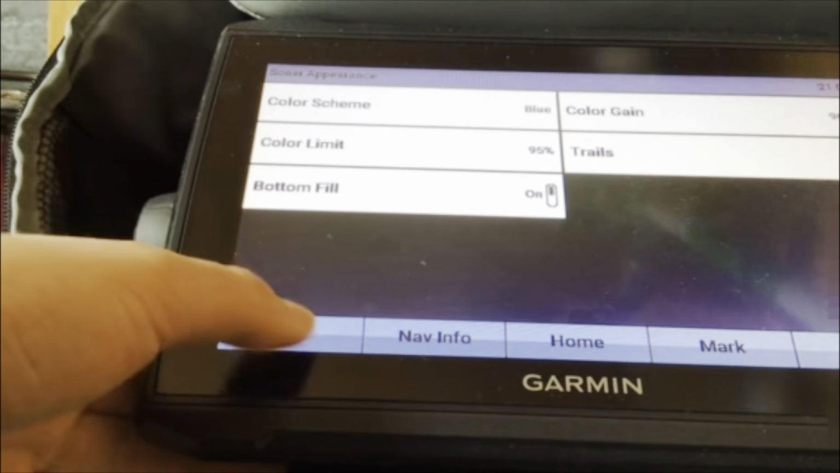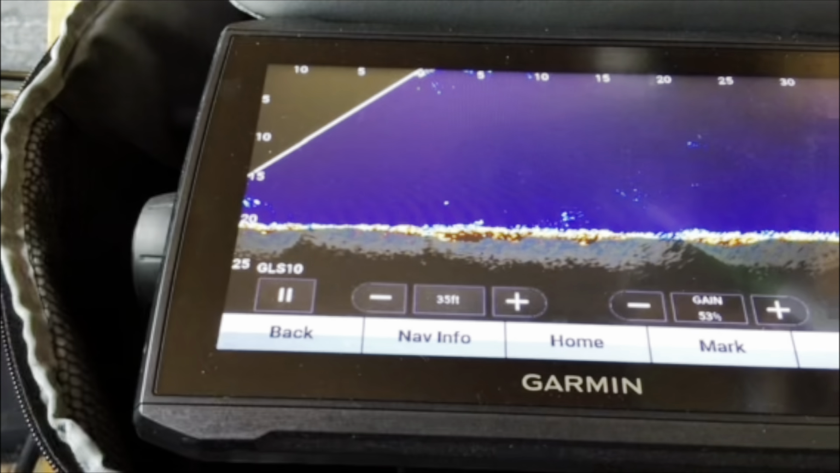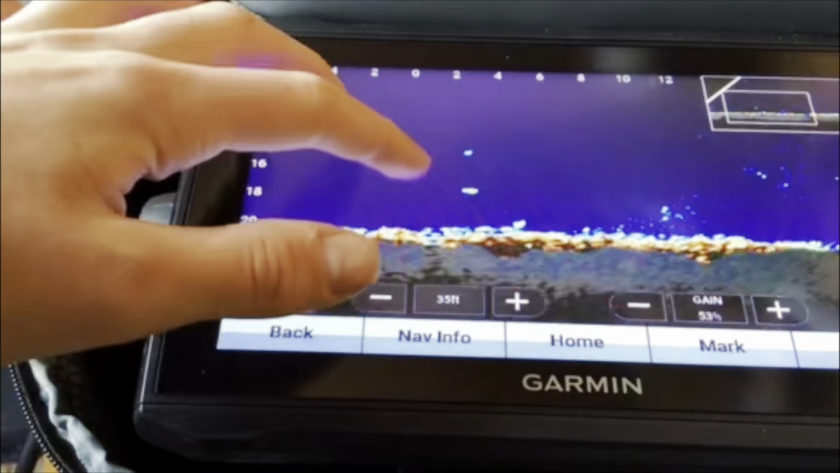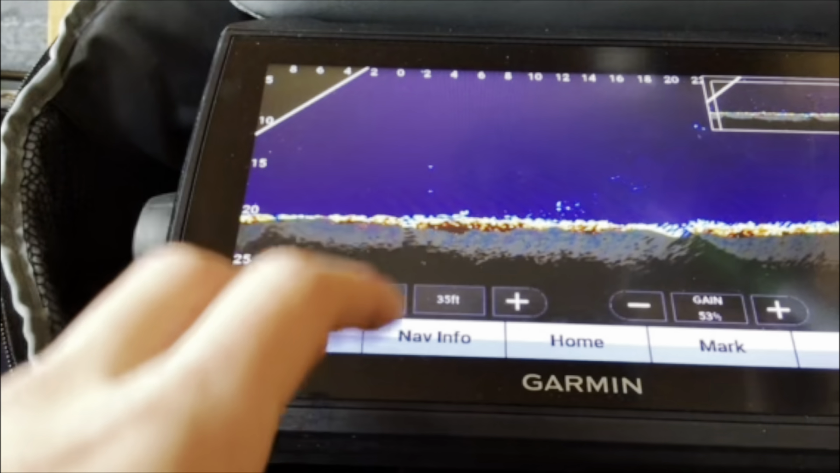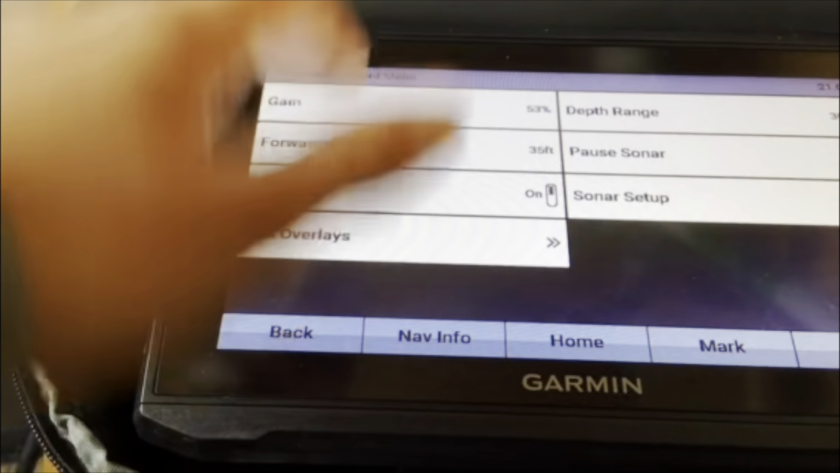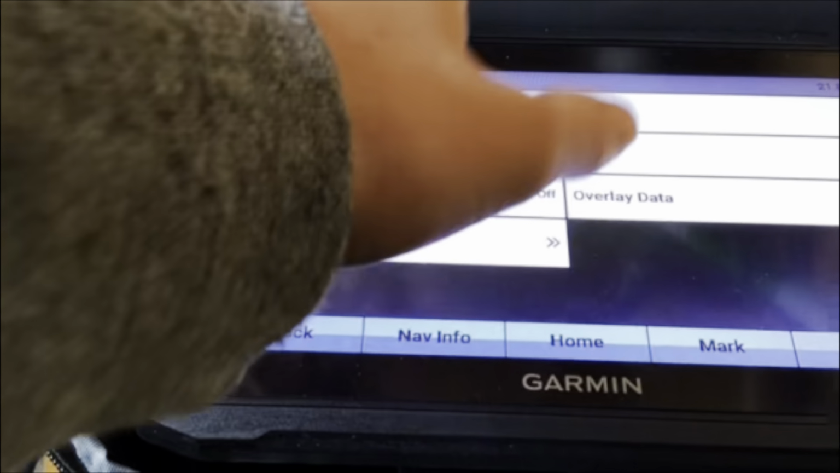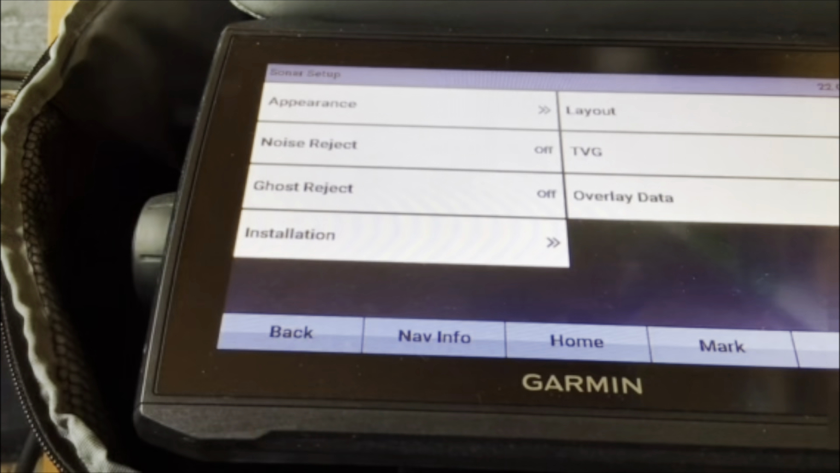Then for bottom fill, I could never do bottom fill. I feel like I just lose so much on the bottom, like right there. It can't really pick up anything. So I'll never have that on. But I guess if you like that, then go ahead. But not for me. So that's all the appearance.